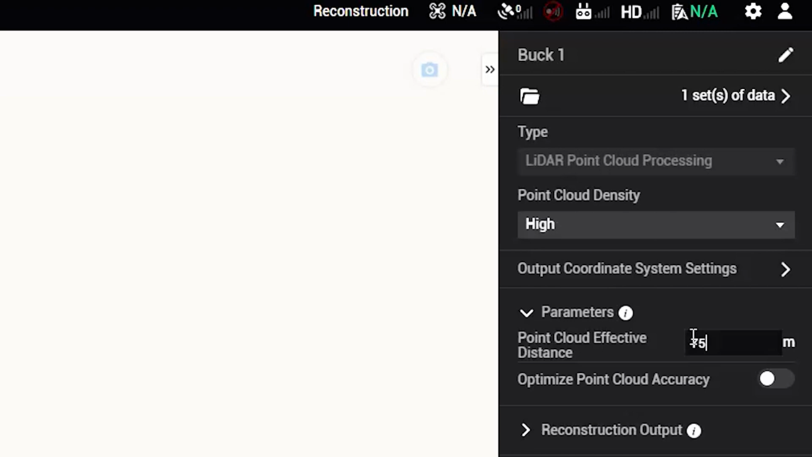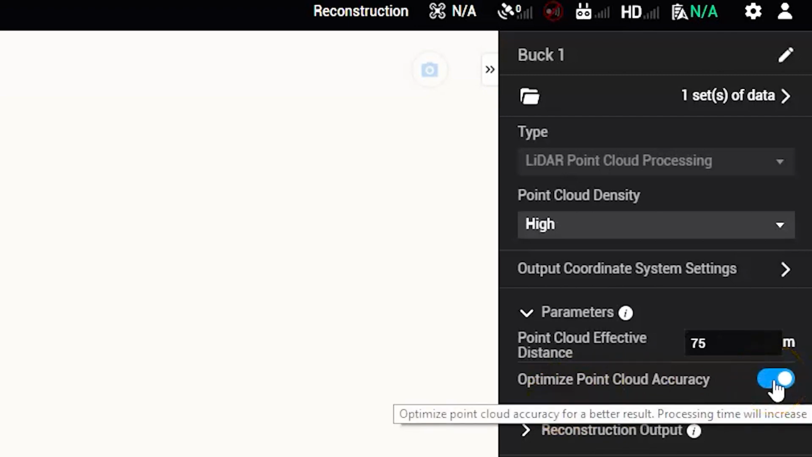And I'm going to optimize the point cloud accuracy. Then I'm going to have the reconstruction outputs. I'm going to select this one, which I cannot unselect, and then go ahead and make sure the LAS is selected, since that's what we're going to need for post-processing. And I'm going to click Start Processing.